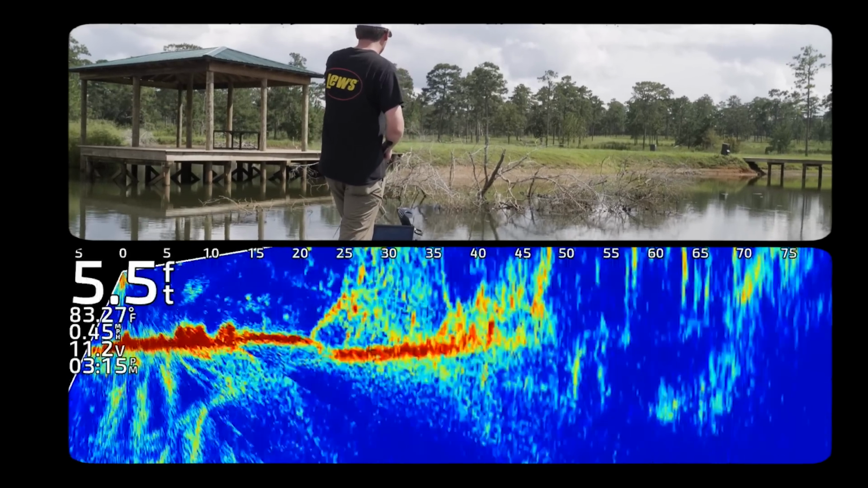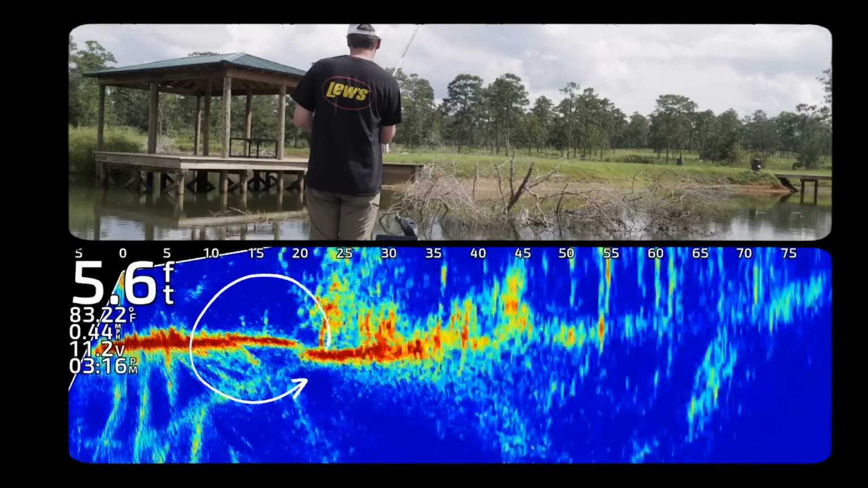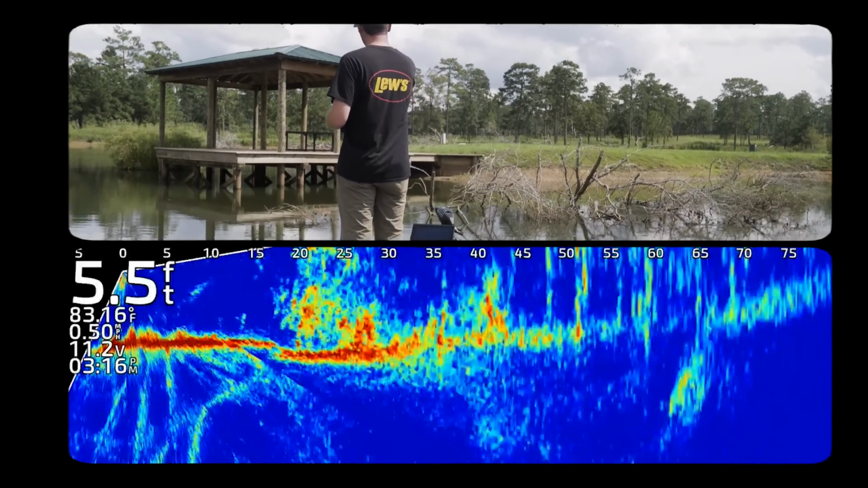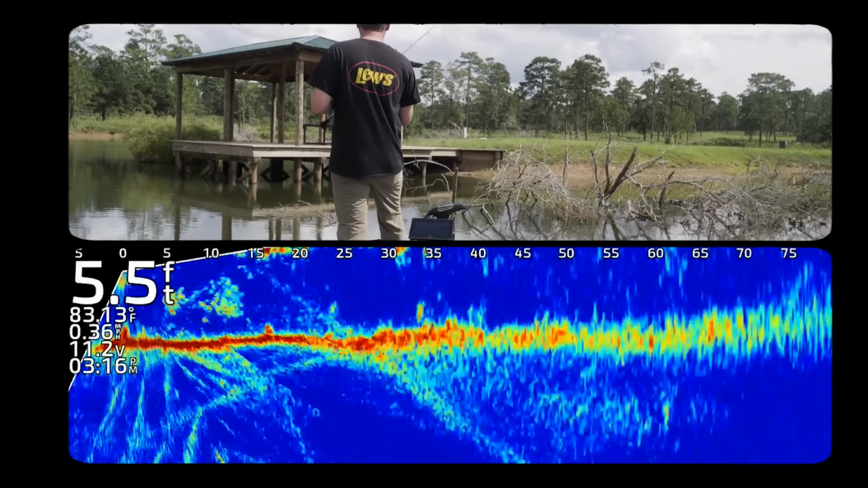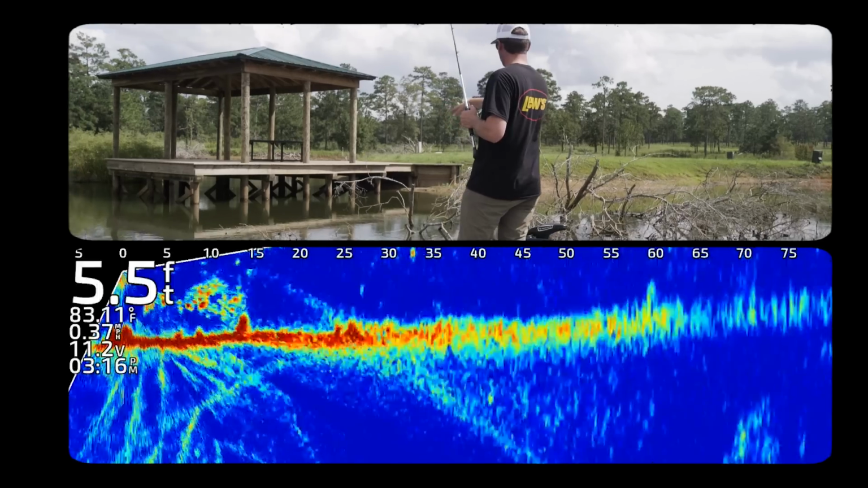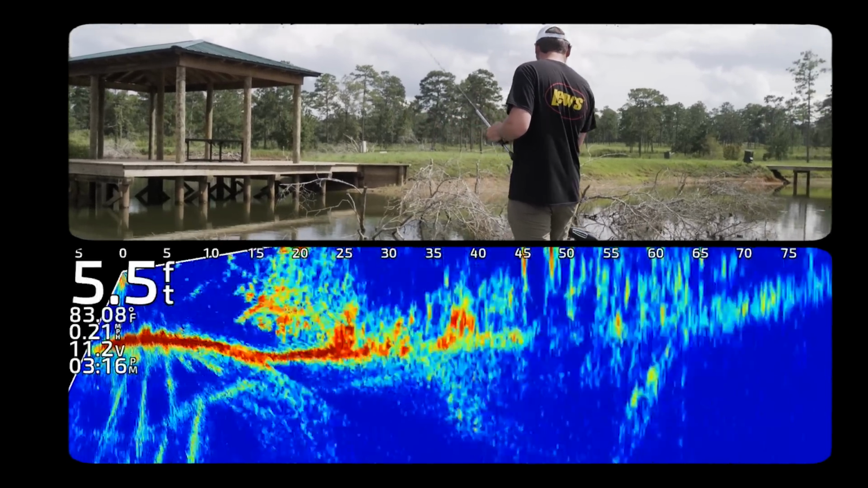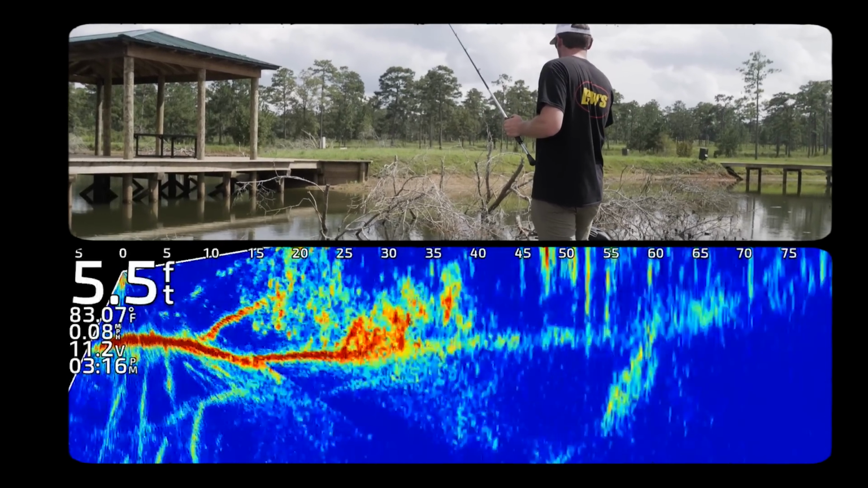So we got the main part here, and then the trunk is actually out here where there's no limb. So I'm making a very high percentage cast here without having to get in and disturb all these branches and lose the opportunity of catching one. I'm going to start out here where I could not visually see the target, but I could see on my Livescope where all these thick branches are.